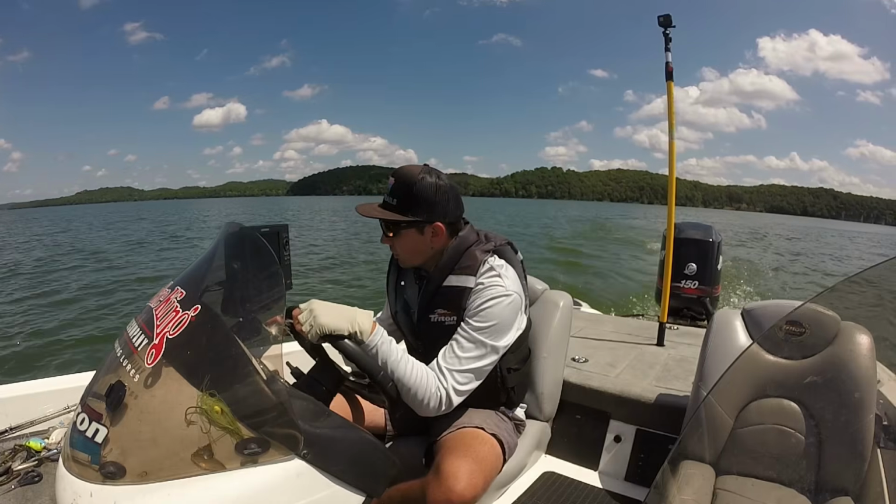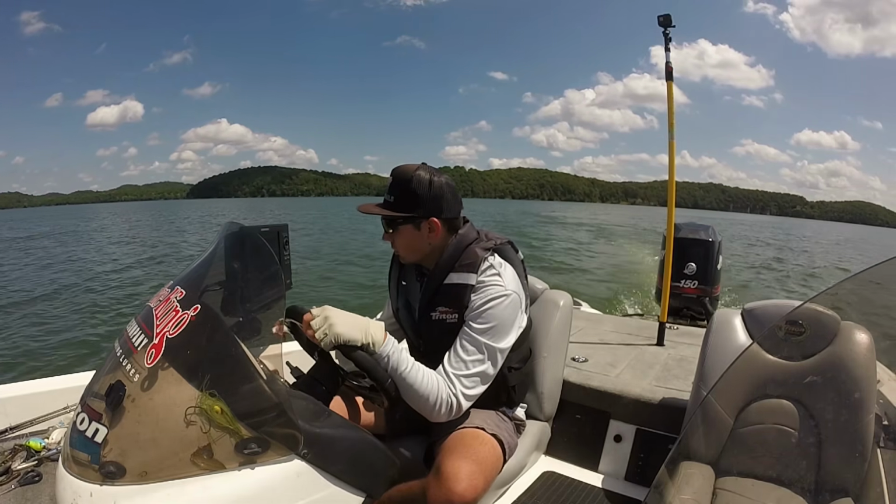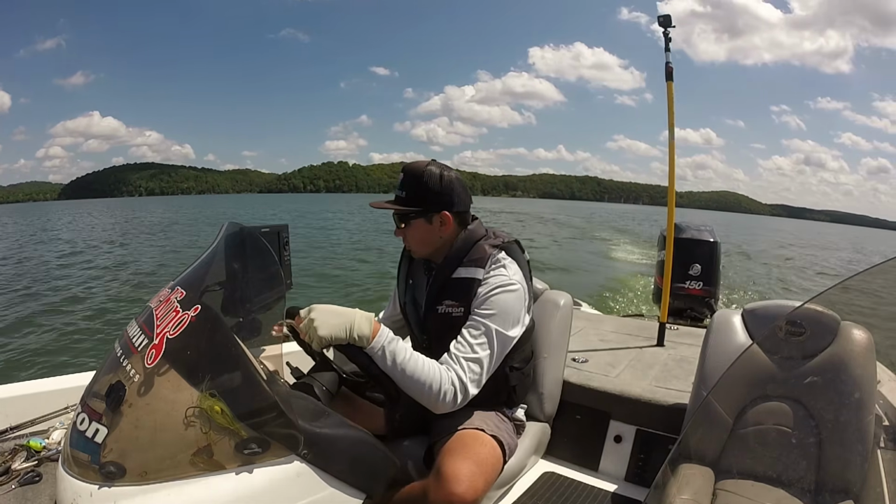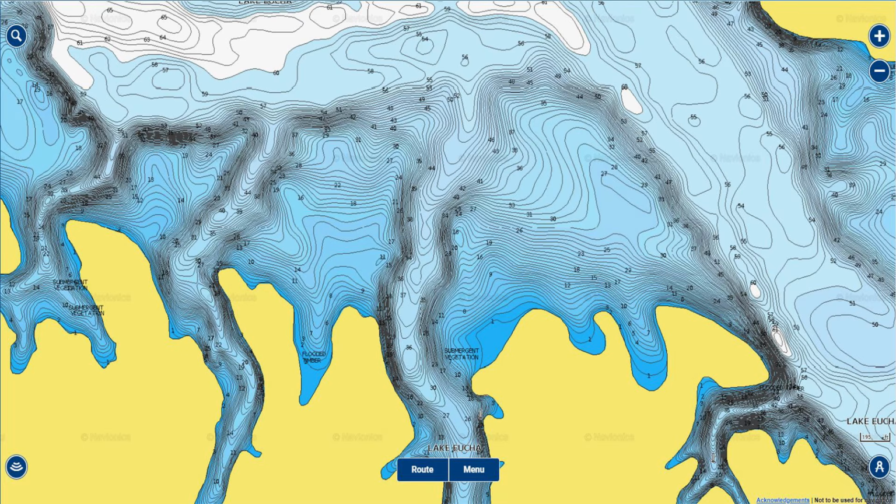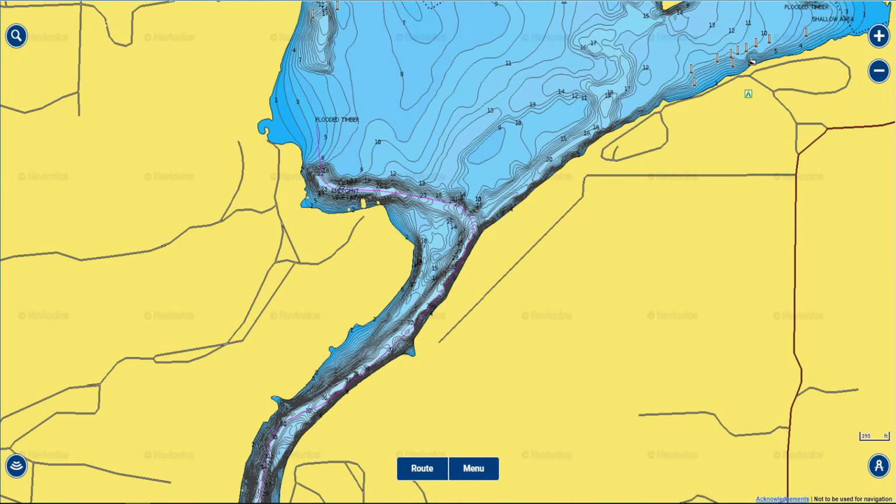Now I've explained how bass set up on ledges, and I've shown you what bass look like on your sonar using downscan, but now you probably want to know which spots you should actually graph to find big schools of bass on the ledges. So what I'm going to do now is show you a bunch of different examples of ledge spots on topographic maps on Lake Uchi, where I was fishing today in Oklahoma, also on a Tennessee River lake, and on Lake Dardanelle, where I've done a ton of ledge fishing over the years.